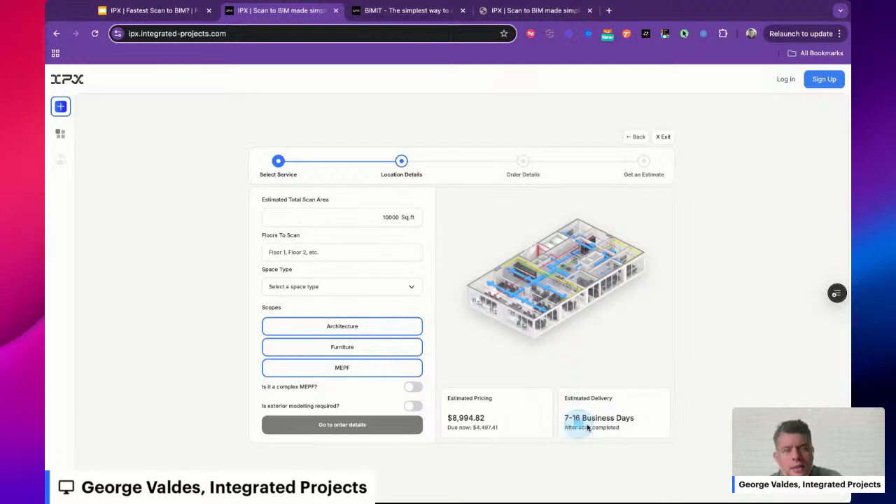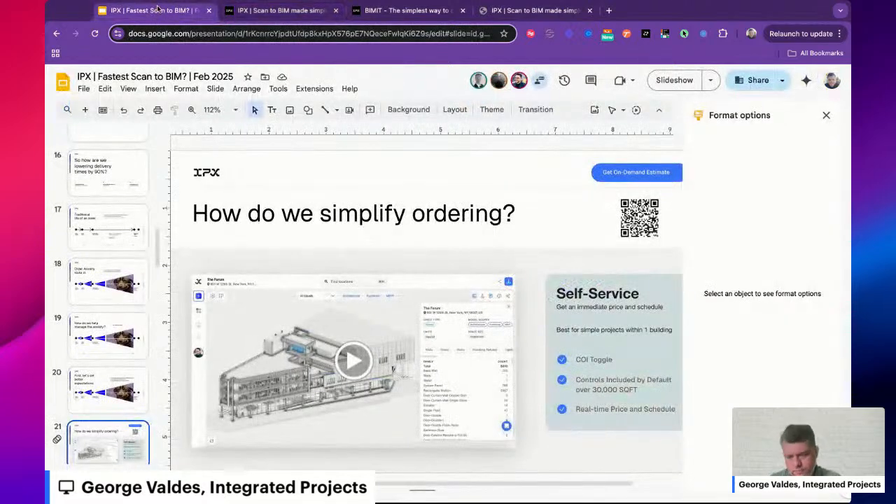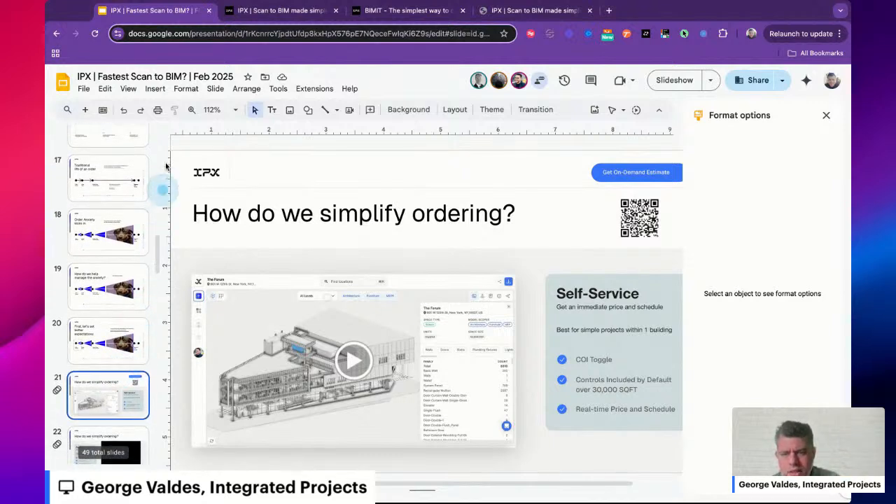Now, that is not the end of that story. But the main point here is that from here, you start to get some insight as to what we'll deliver. And we do that also with BIMIT, which is our other service that just takes a point cloud a customer might have and gives it to us.